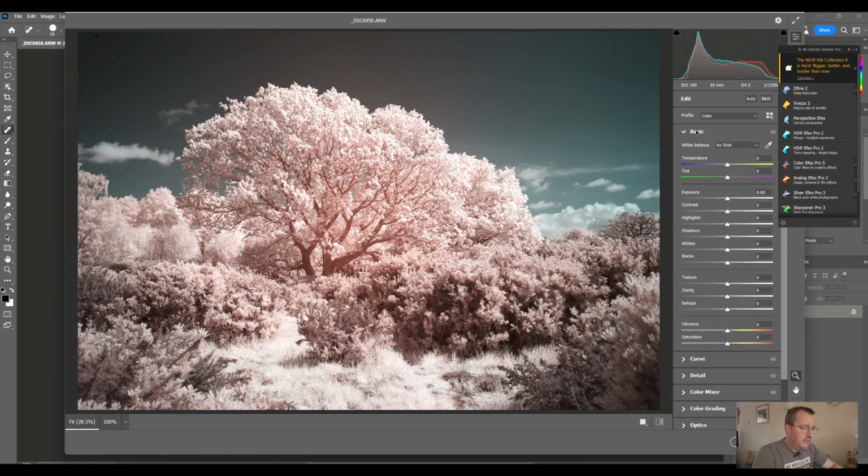And just fine tune the white balance a little bit more. Just pick different areas of the clouds to try and cool the sky down, because you can see there's a pinkish halo in the sky above the tree, and that's caused mainly because this lens is probably giving a slight infrared hotspot. So we can also just turn down the temperature slider to bring us back to where we want to be, and that also takes away the teal colour in the sky, brings it back towards blue.